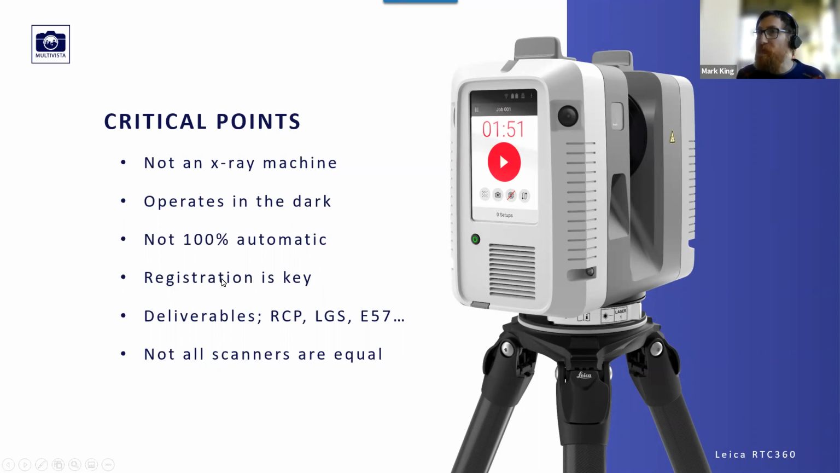And that's where registration is key. That's the industry term for linking all the scans together. And it's critical that that's done correctly to get an accurate representation of the real world.